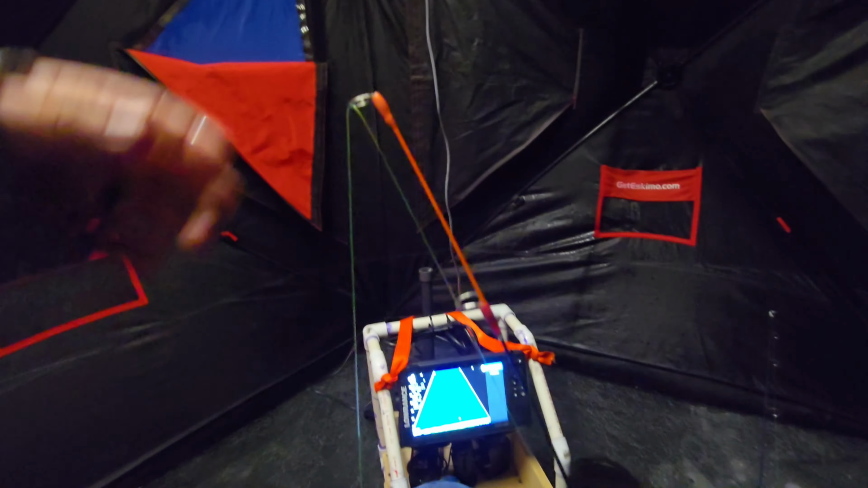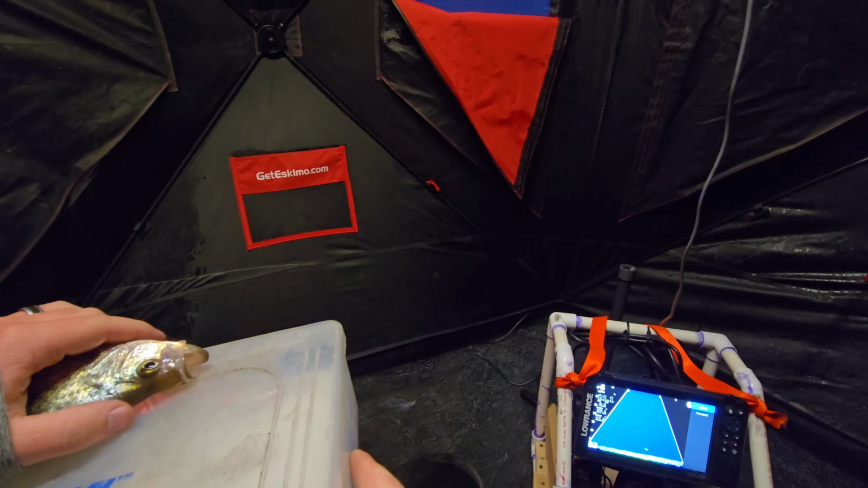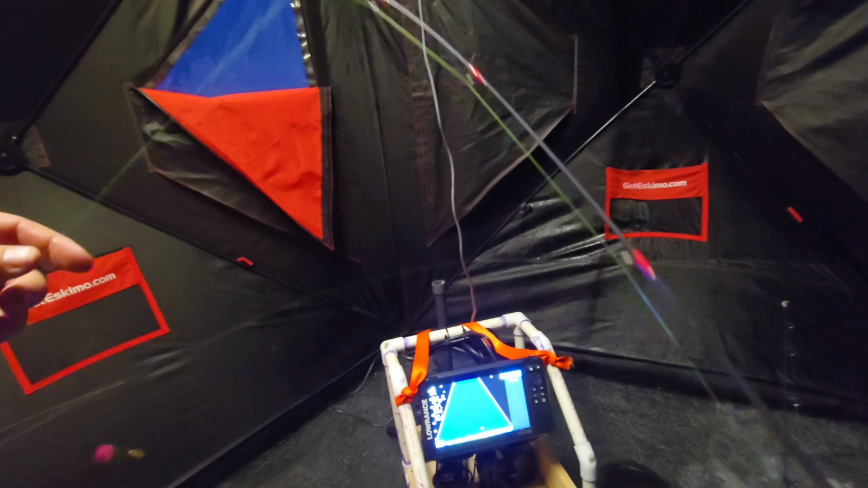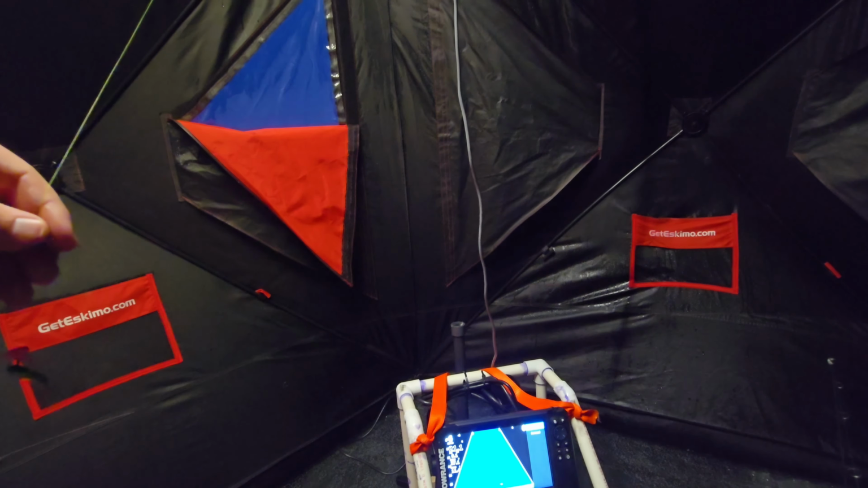There we go. We'll give this one a bump. Hmm. 9.5. Got 3, might as well have another. I'm gonna switch to something a little bit more glow in the dark.